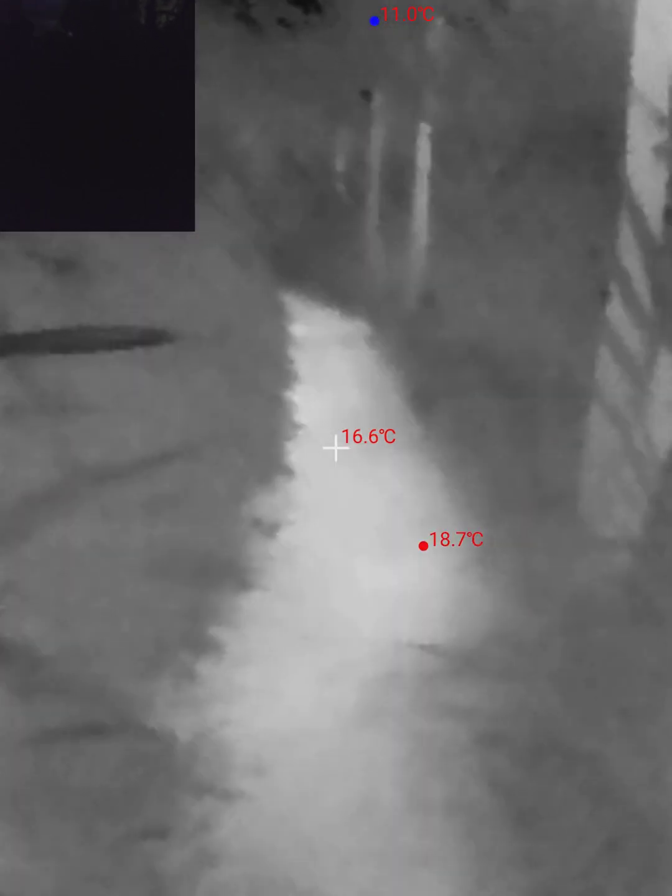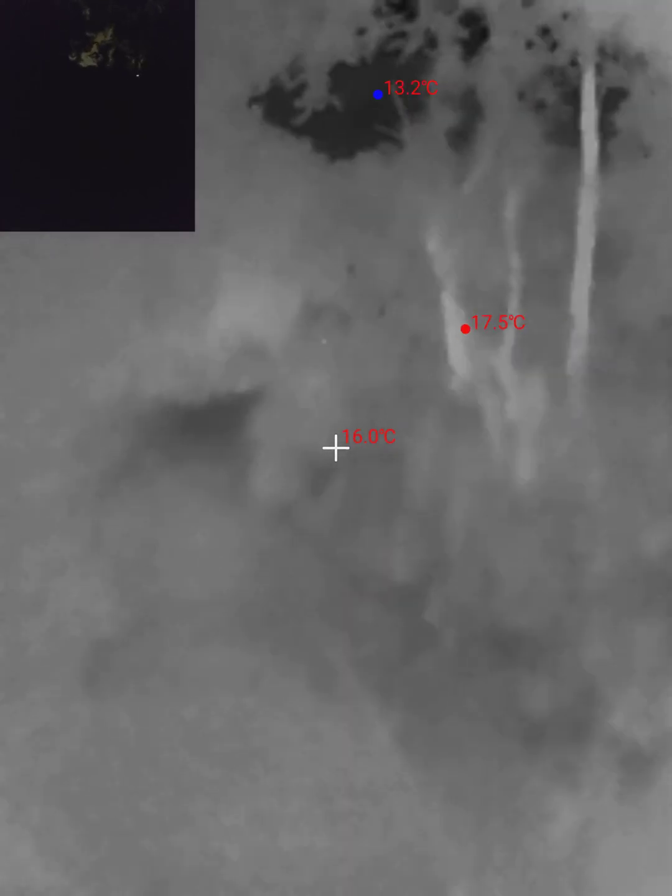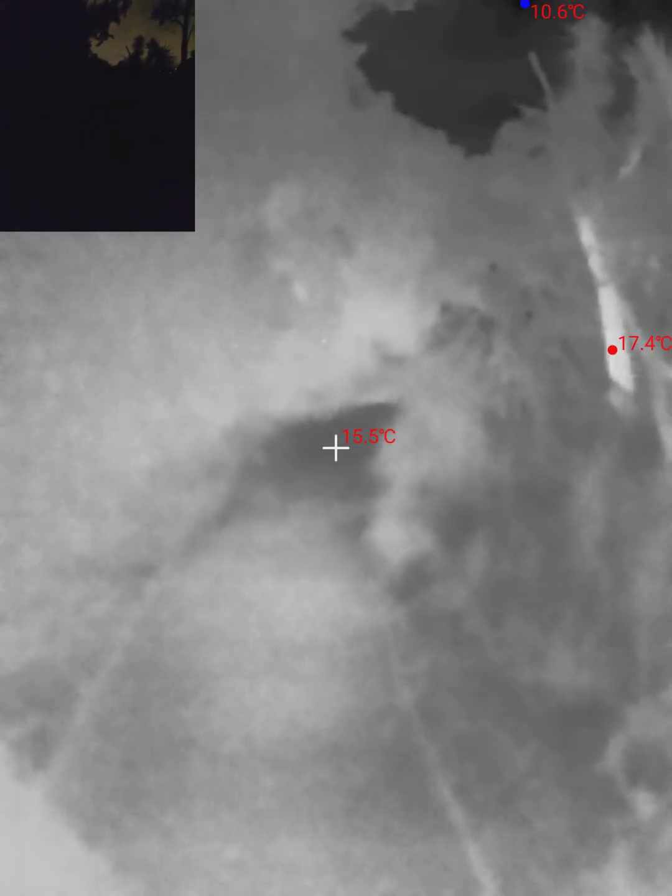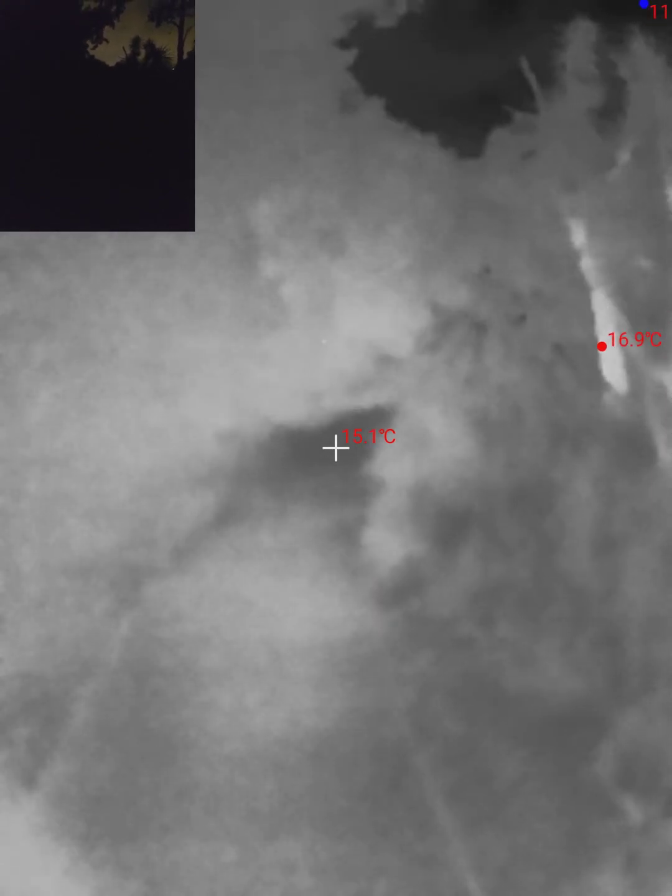Actually, I'm also out of the shelter. Let's go back to the shelter for a sec, because I'm interested to see what it looks like now. If I get into this really dark patch in here, keep in mind that during the day this patch is quite dark, so it really will not be getting much sun. Let's just come back onto the path there. But yeah, keeping the cross on the dark patch really makes a big difference.